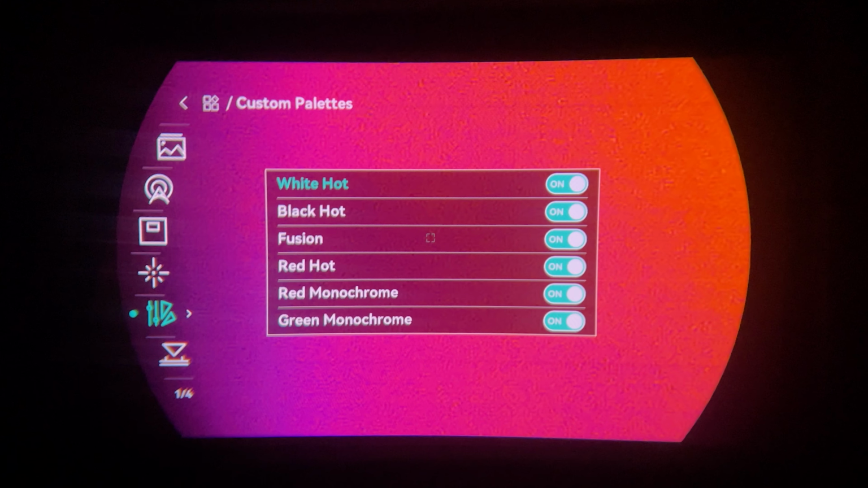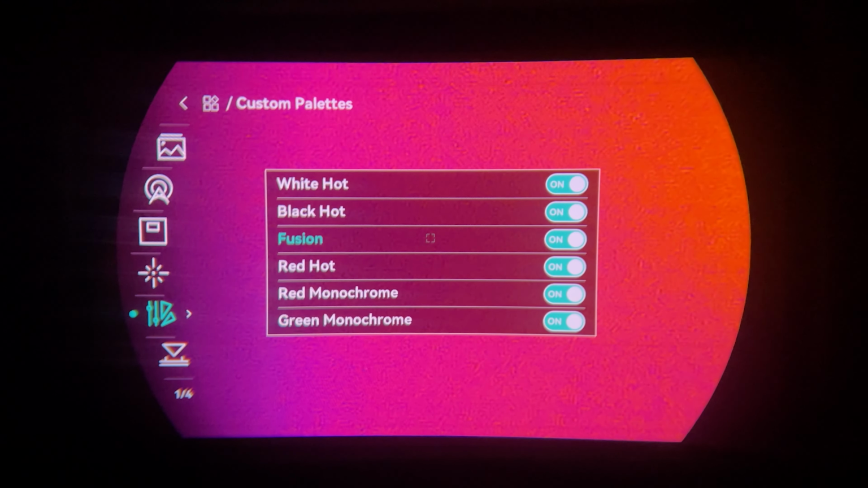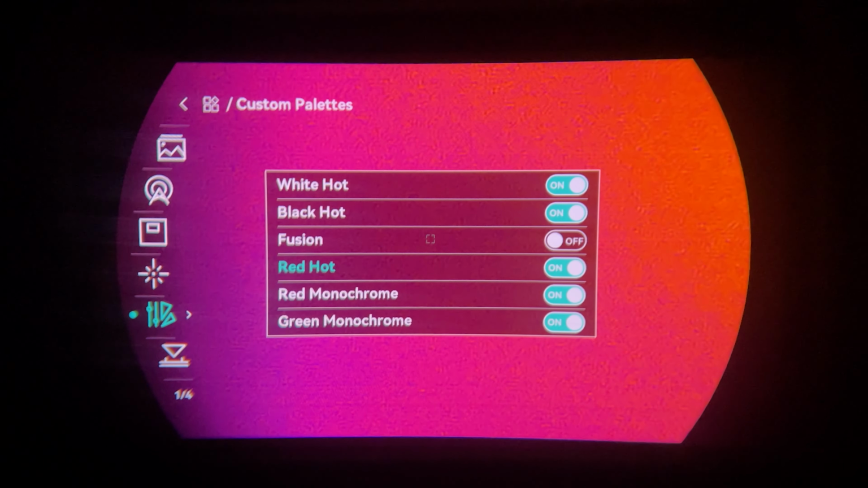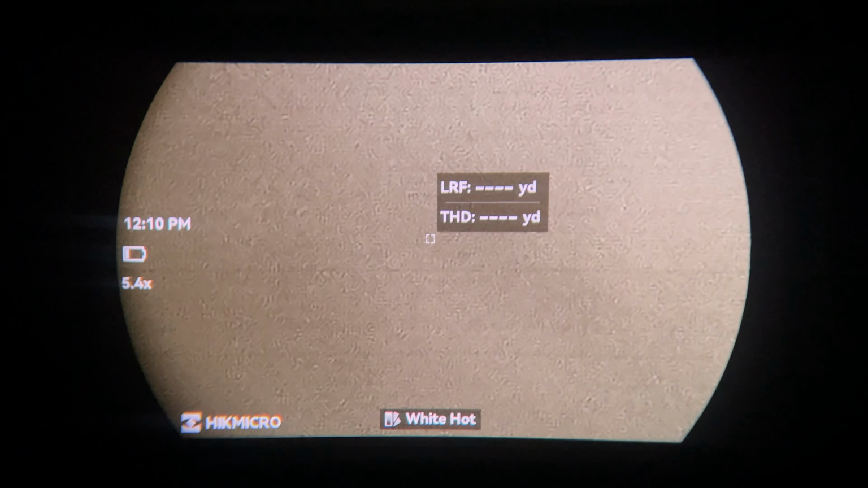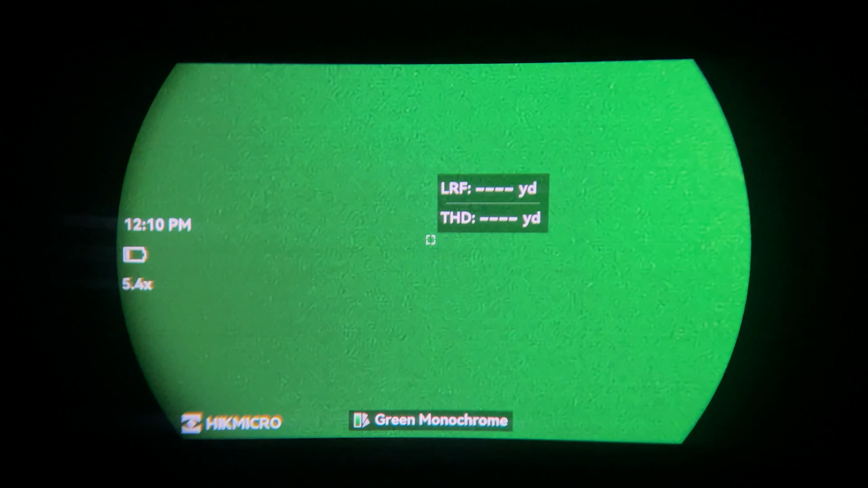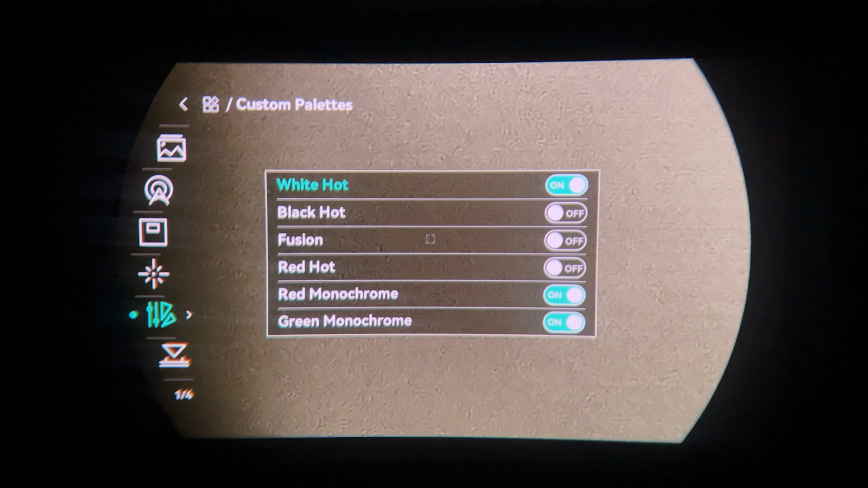We go down to custom palettes. So this is where you can turn off or on your palettes. So let's turn off fusion and we'll turn off red hot and we'll turn off black hot. So now if we go back to the main screen, as we change our options, you'll see we go through white hot, red and green. We can select that however we wish from that custom palette menu.